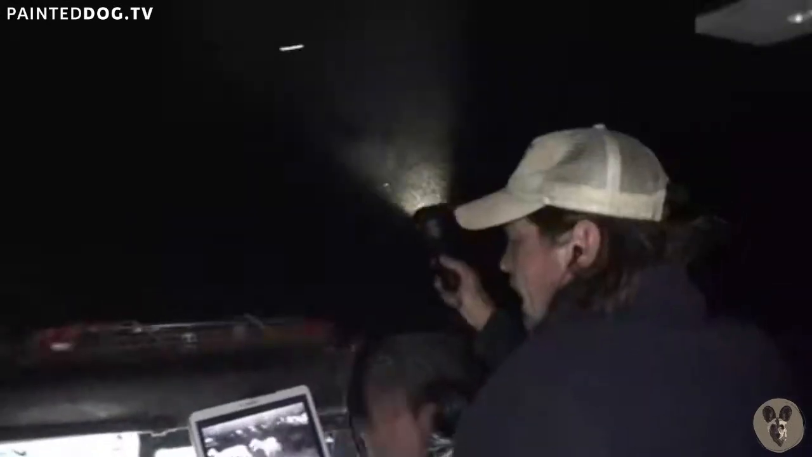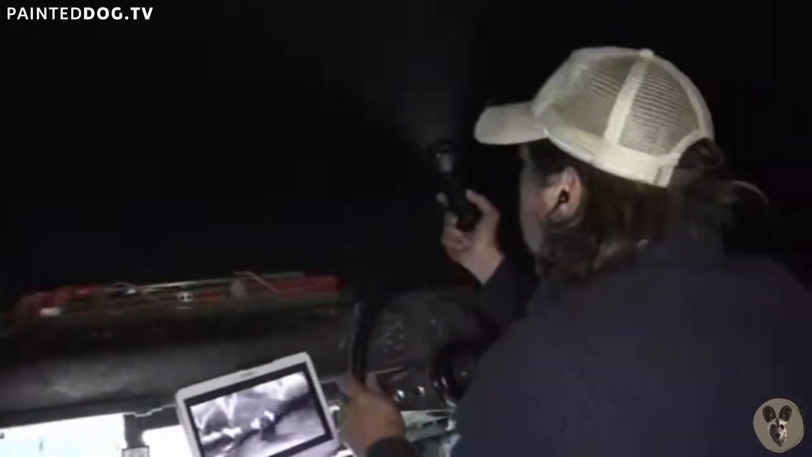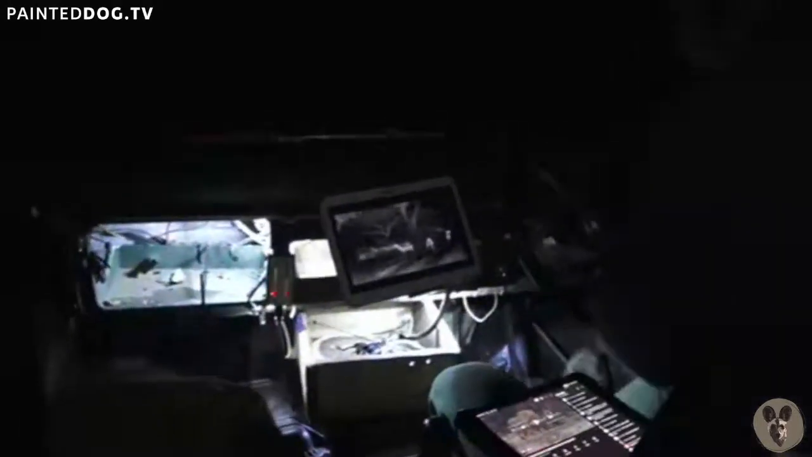Of course I'm not going to shine the lights on the poor impalas. I always just shine the lights up in the air like this so I can just make out where the road is, but I don't blind the poor impala. They've got it tough enough at night out here with all the predators after them. Oh, and he went off the road there.